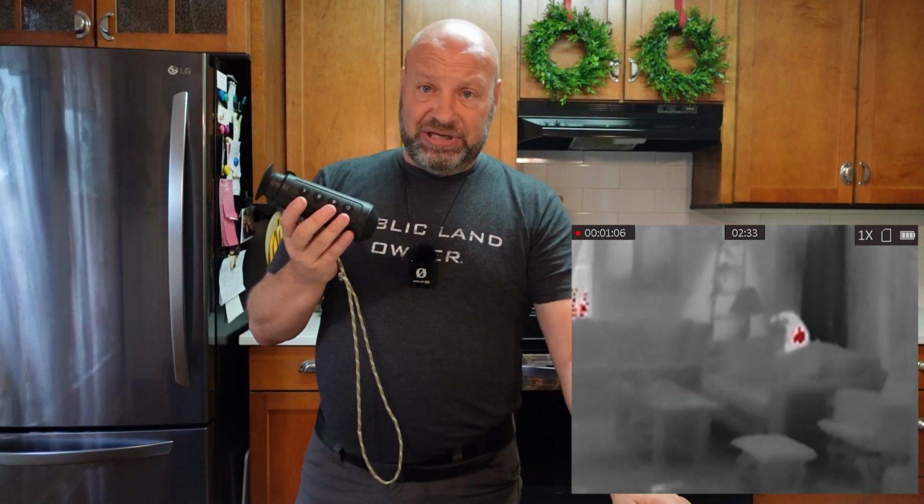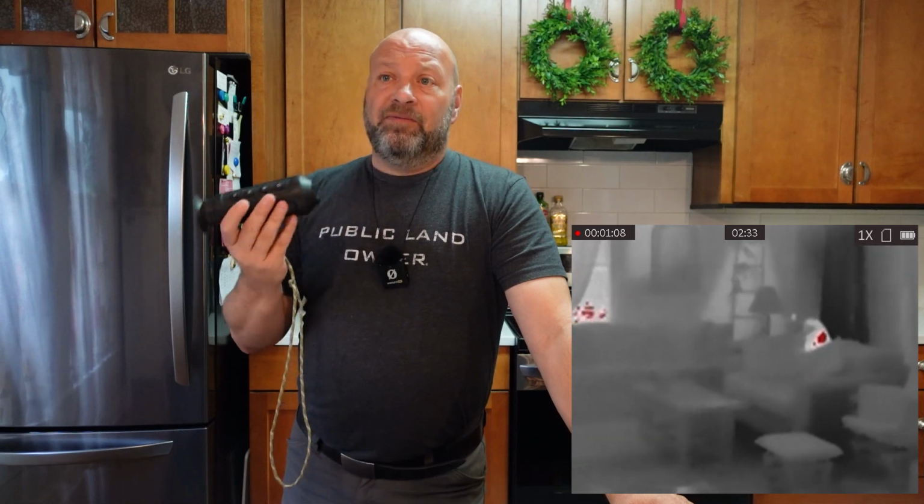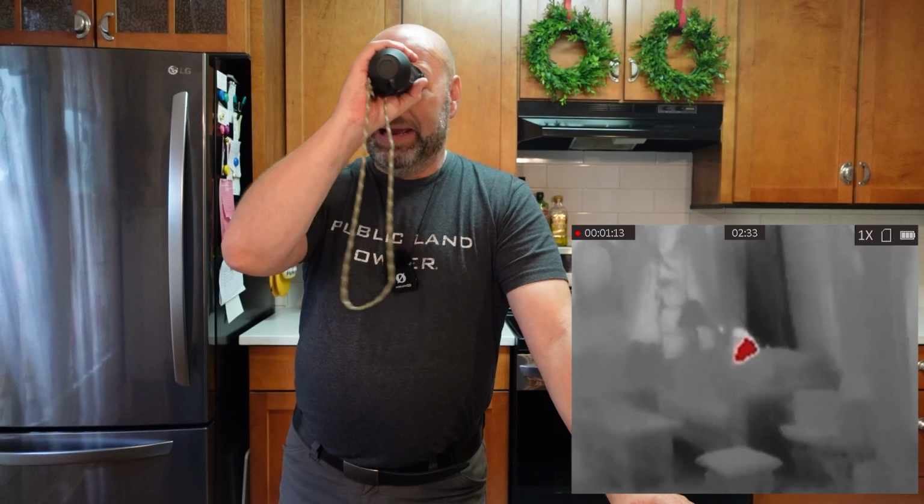Plus in camp too, it's nice. If I start hearing things happening outside when I'm camping, I can open that up and know exactly what's going on. It's nice for a lot of things. If you're checking fields for deer at night and you want to see where deer are coming to eat, you can do this without shining a field. You can put this on and scan and see all the animals that are out there.